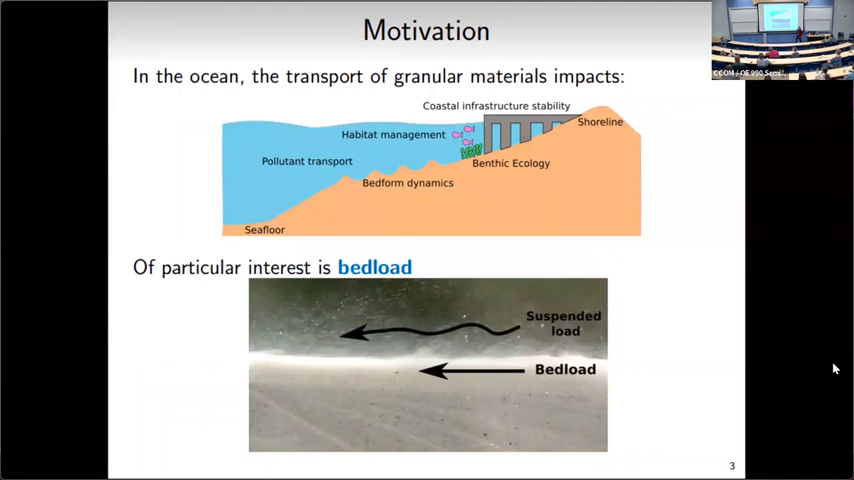In the ocean, the transport of granular materials, or mostly of sediments, impacts a lot of different things, such as the shape of the seafloor, bed form dynamics, and the stability of coastal infrastructure. So it's important to understand how the movement of sediment can impact these things. Of particular interest to me is bed load, which is the part of the total sediment load that moves in somewhat continuous contact with the bed, as opposed to the suspended load that travels more in the water column.